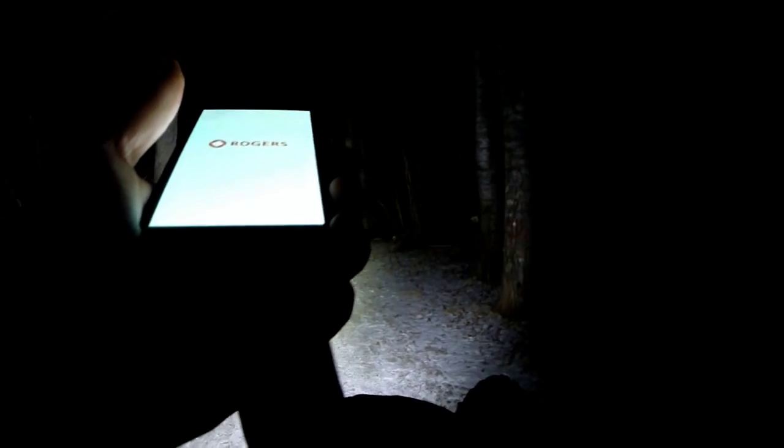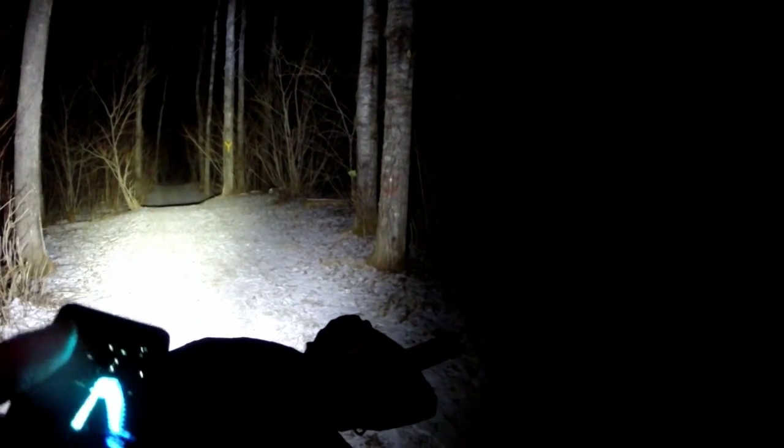Take a picture for Instagram of that. Get away from my phone to boot up. I shut the power off when it's cold like this, because when the power's on and it's cold, it just drains the battery like crazy.